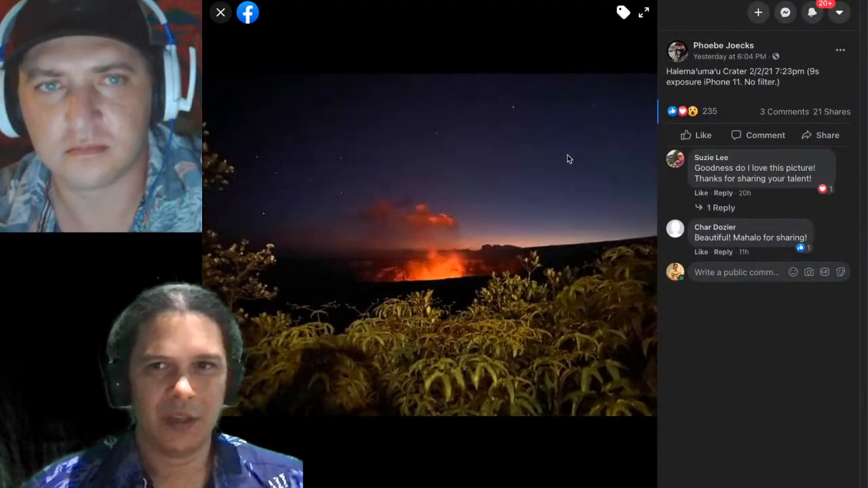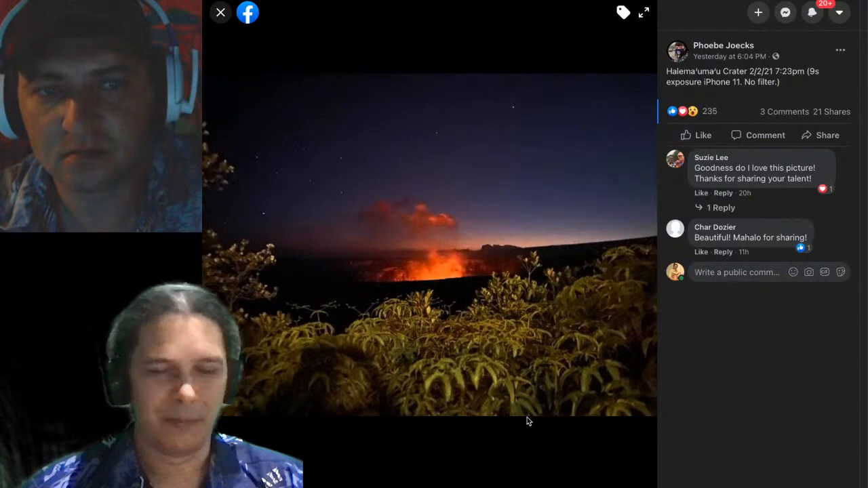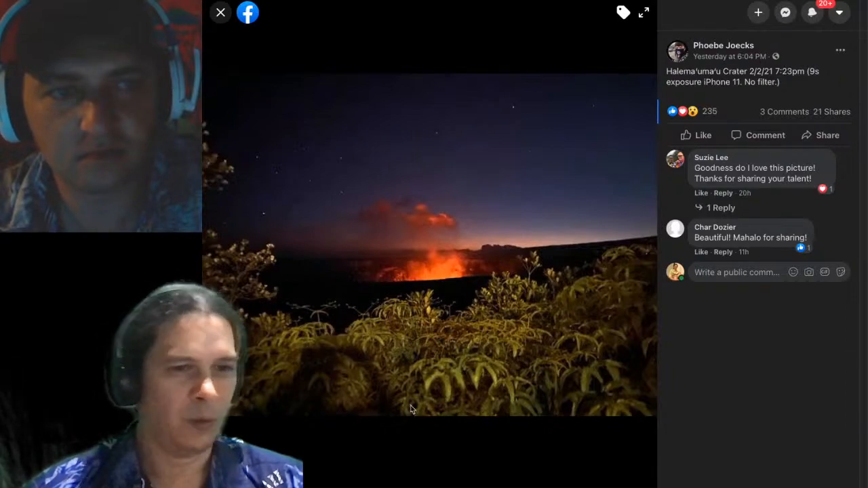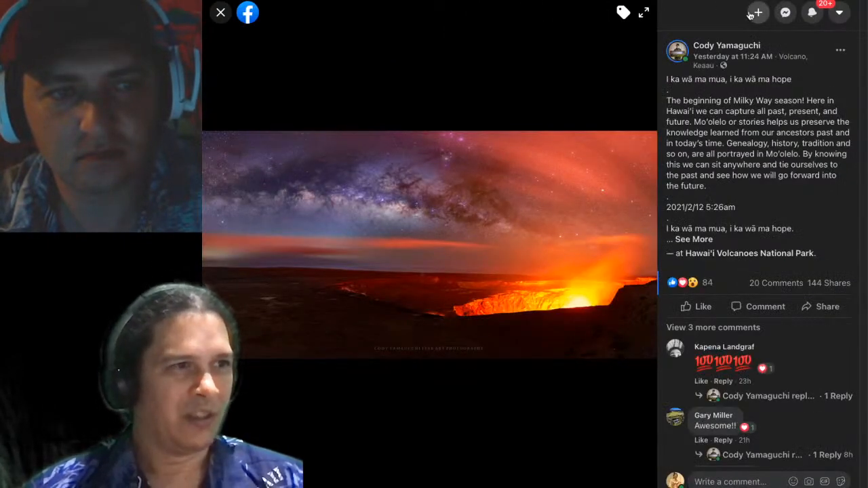This is taken from the Facebook group here. This one's by Phoebe Jux. I'm sorry if I butchered your name here, but Halemaʻumaʻu crater, iPhone 11, with the uluhe ferns in the foreground. Very nice submission there. Some views of what Kīlauea looks like now for the visitors, general public, right?